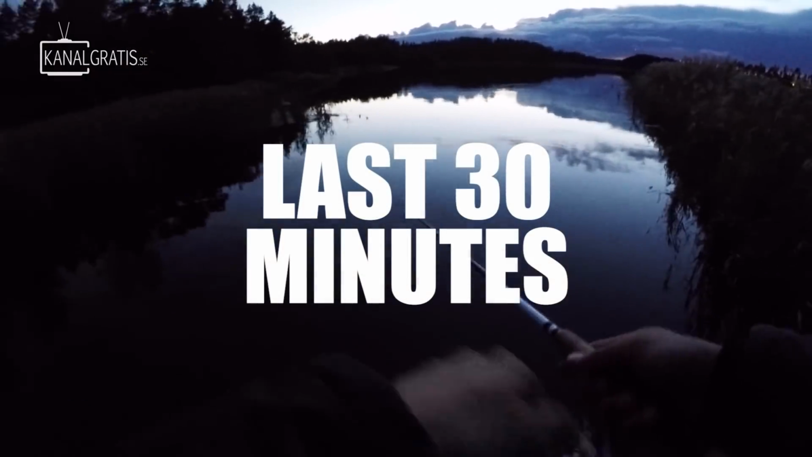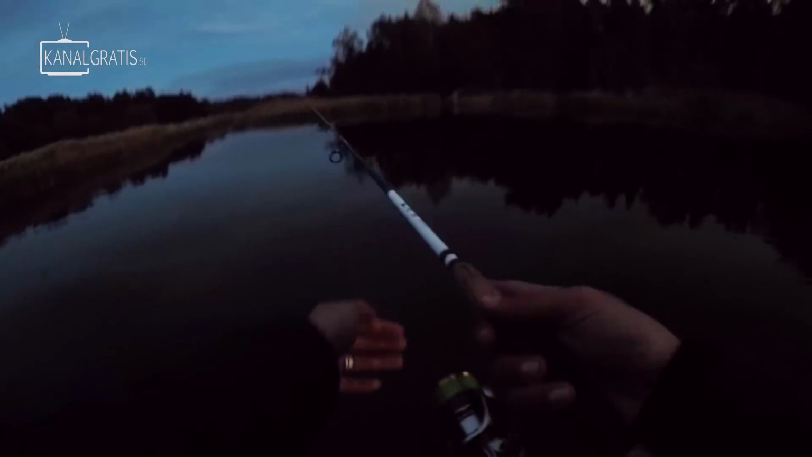You should not give up your fishing too early. The perch can actually hunt very good in almost pitch black. We fish a lot with crawfish imitations in lakes this time of the year too, and you can have great fishing all the way into pitch black when you can't see where your lure lands.